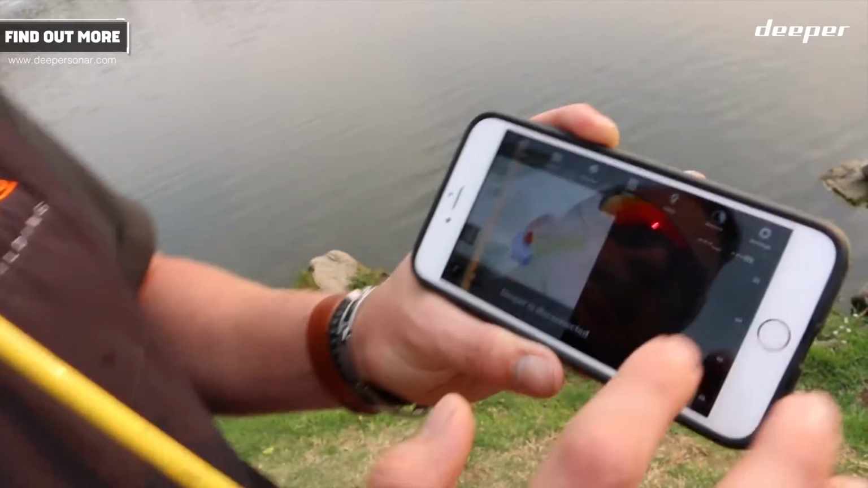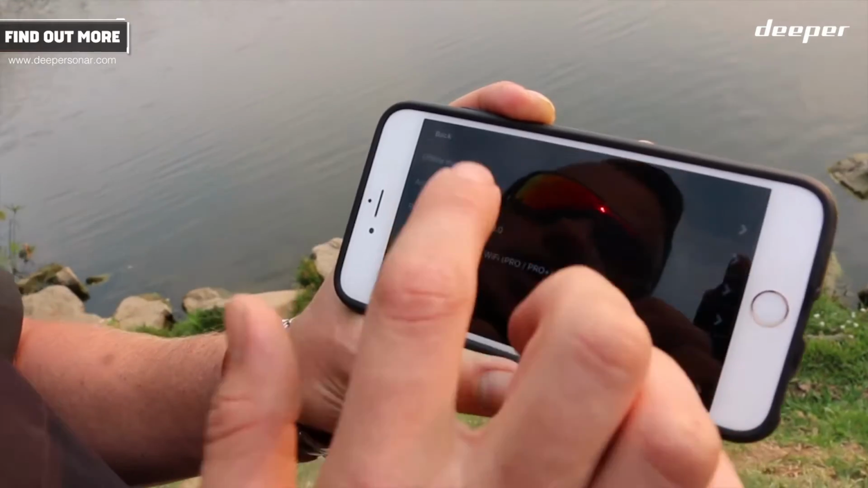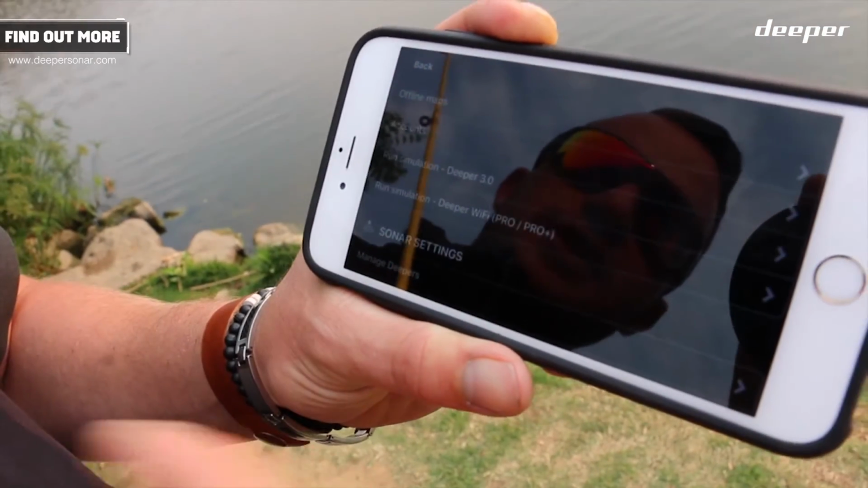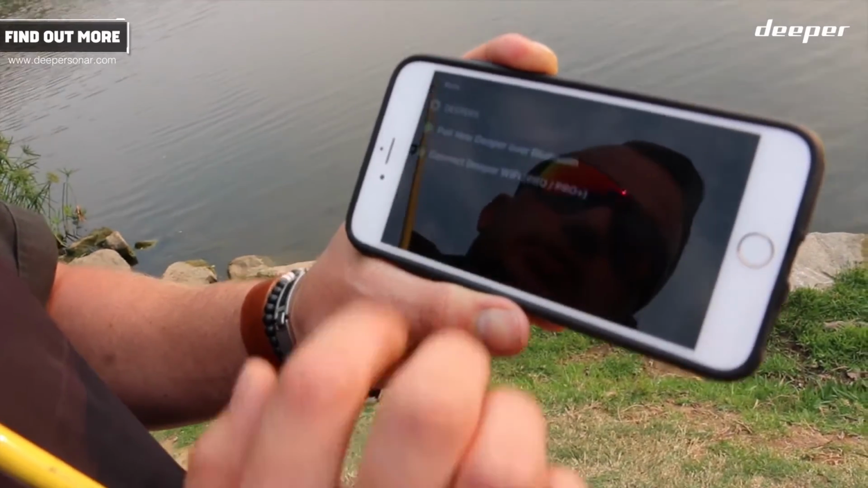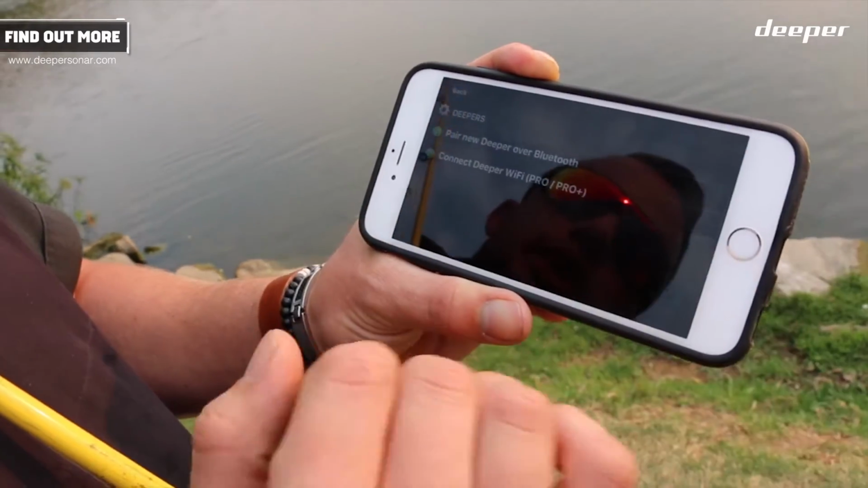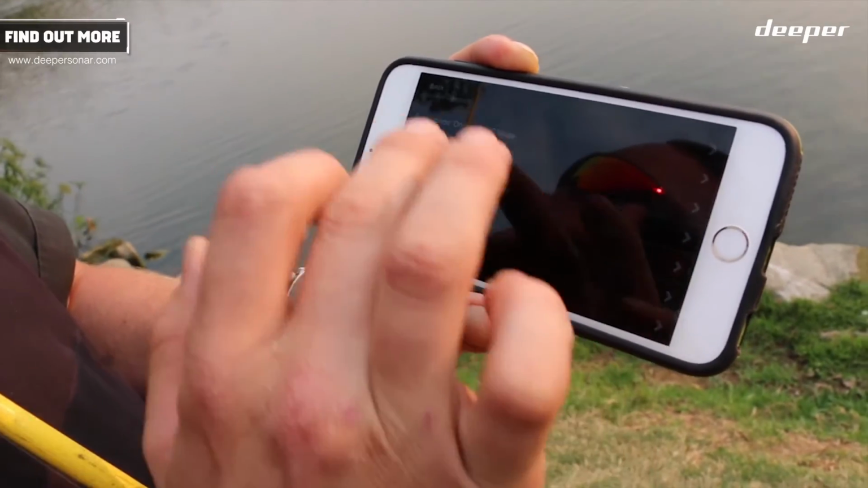And what's nice about this, guys, is if I go into my settings, I can do all the general stuff, the brightness. Like I said, there's my offline maps. I've downloaded the South African map. Now I'm going to go to manage Deeper. I've paired all my Deepers, all that is good, it's green, we're connected.